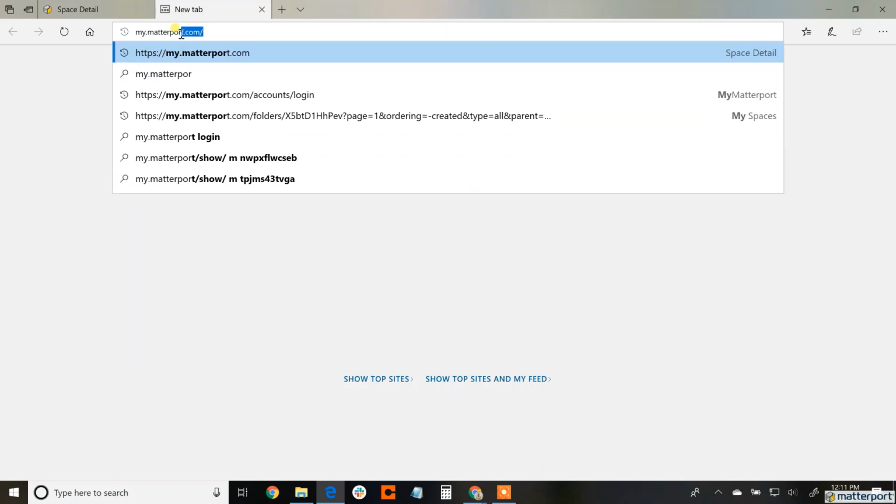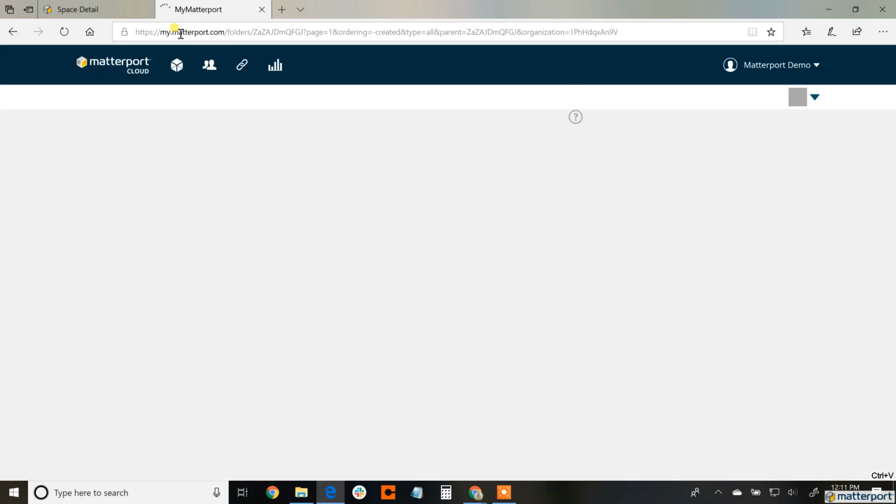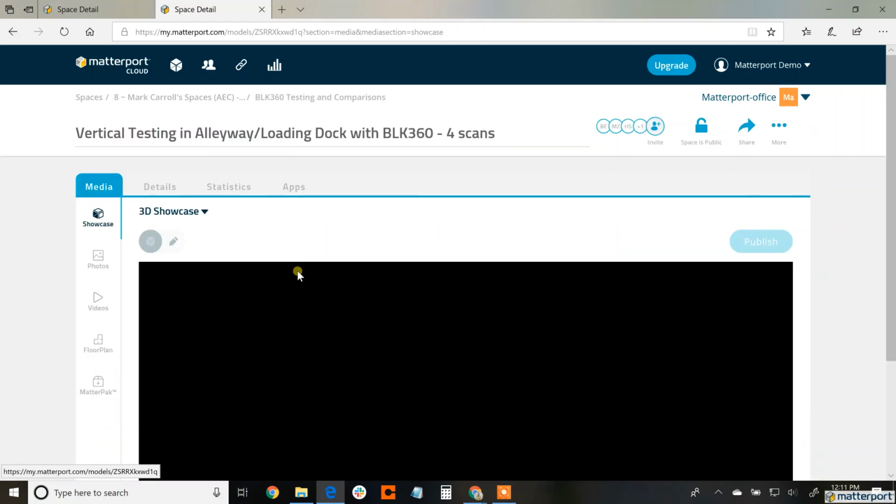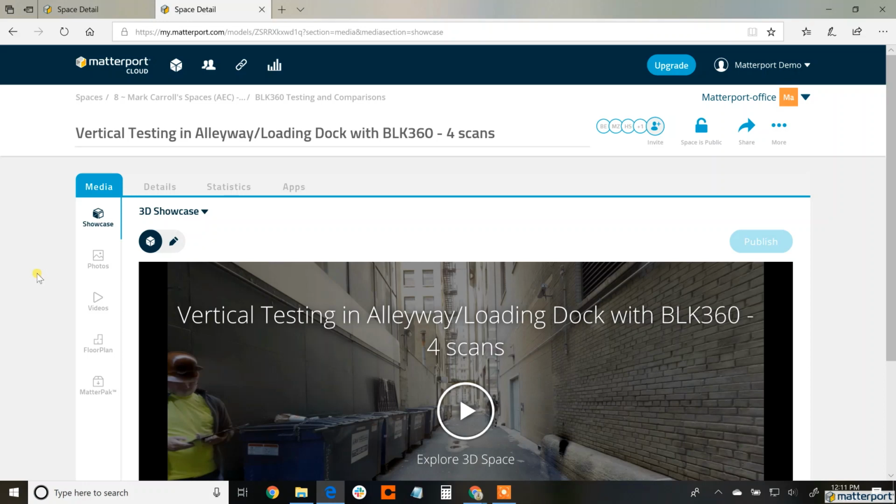Hey everyone, Mark here at Matterport, going through the process of bringing out three-dimensional point cloud data from your Matterport scan. The my.matterport.com page is where you want to go. From there, go to the scan that you've completed and has processed.